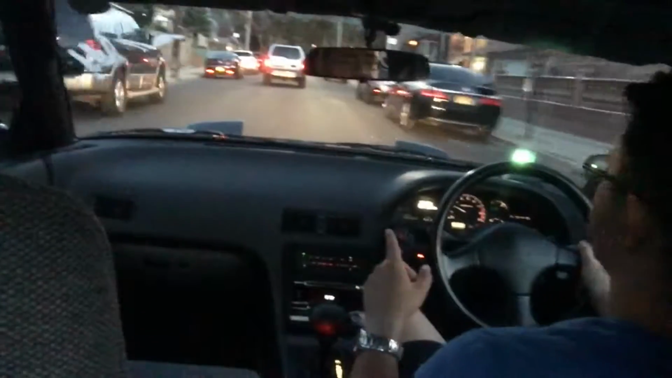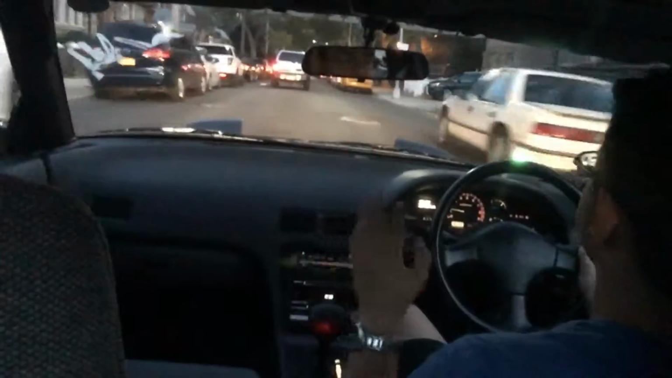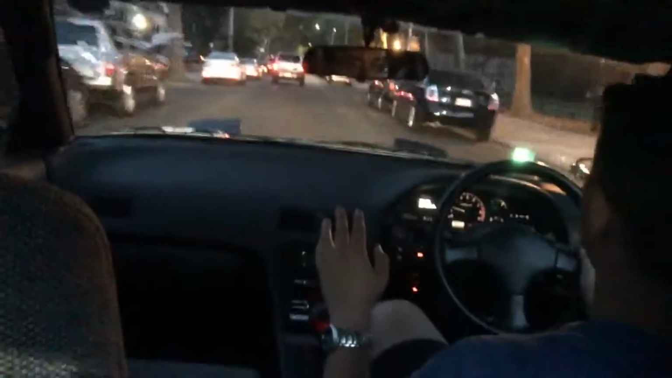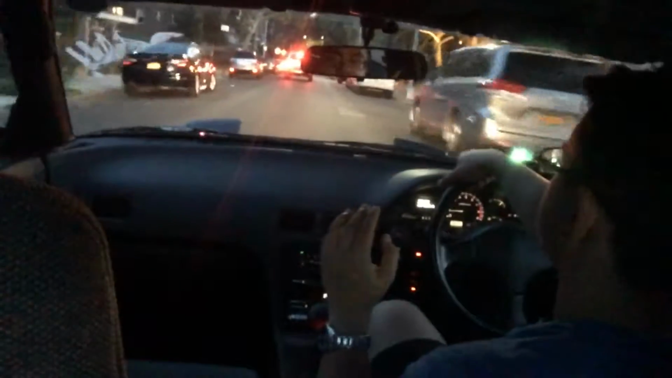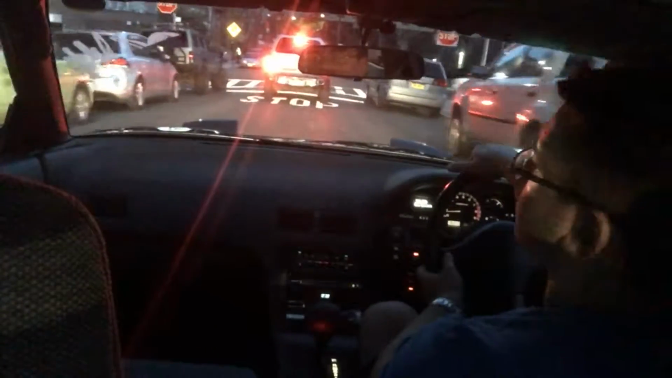Now this car, I'd say if you're going to go ahead and get into a JDM car, and you're going to go ahead and learn how to drive a right-hand drive car, this one is probably the easiest to do it. Or at least these models of the 180SX, because these had the pop-up headlights.